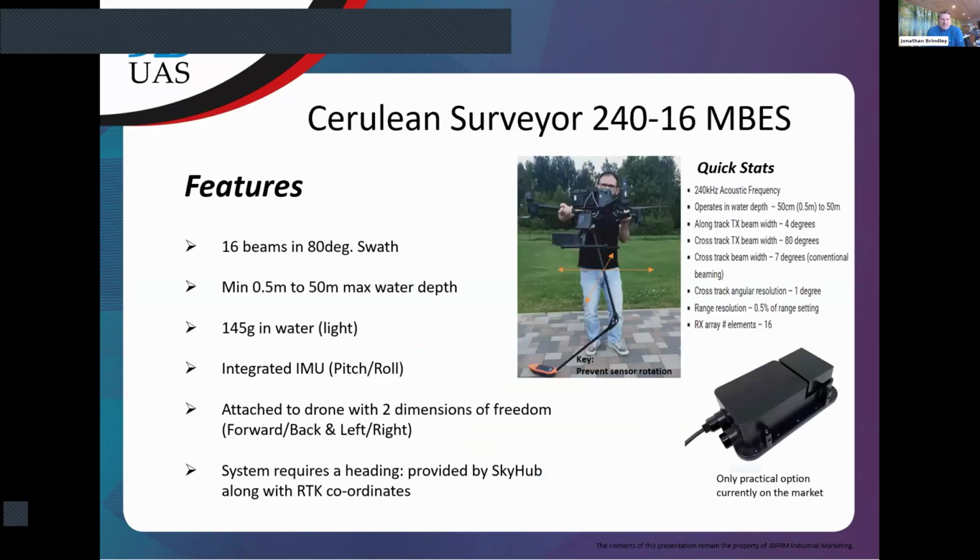The system that we're talking about has 16 beams. It's the Cerulean Surveyor 240/16, 240 because it's 240 kilohertz, and 16 because it has 16 beams. Some people say 16 channels, but it's 16 beams. So it's firing up to 16 beams in an 80-degree swath. That cone that you saw on the last slide would be the swath, and the angle between the two edges will be 80 degrees.